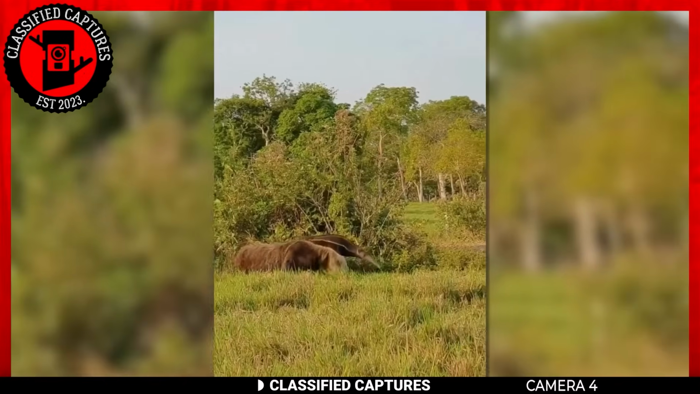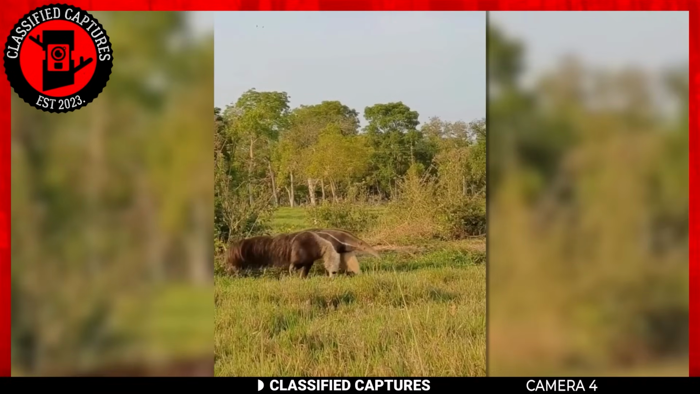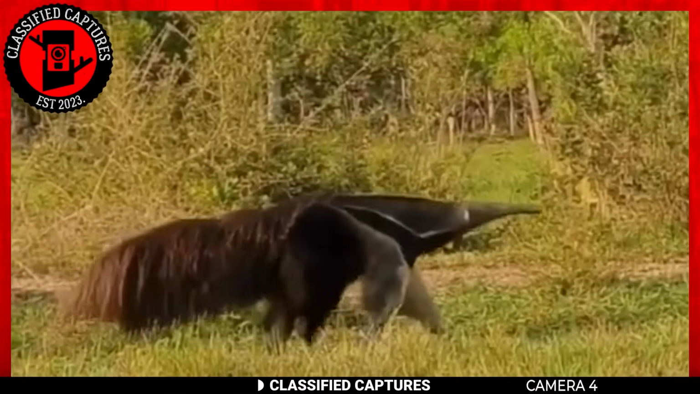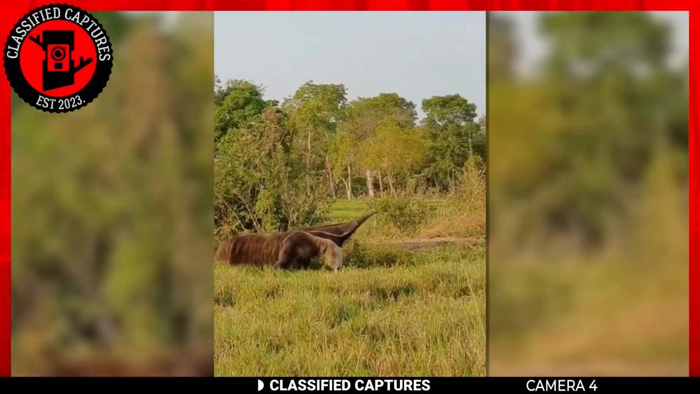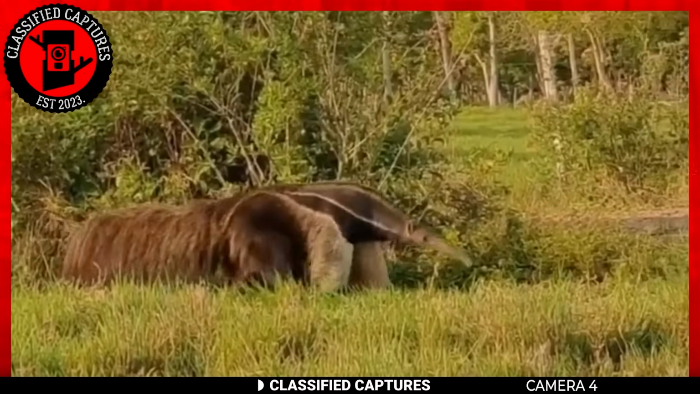It's astonishing how nature is able to give us unique creations that beat our imaginations. This next clip is proof of that. While this particular creature may appear peculiar and even otherworldly to those unfamiliar with its appearance, it's simply an anteater.